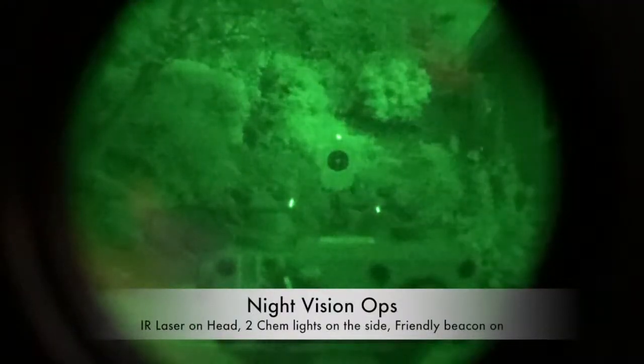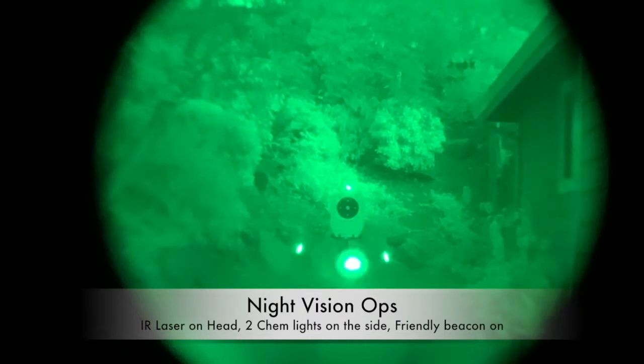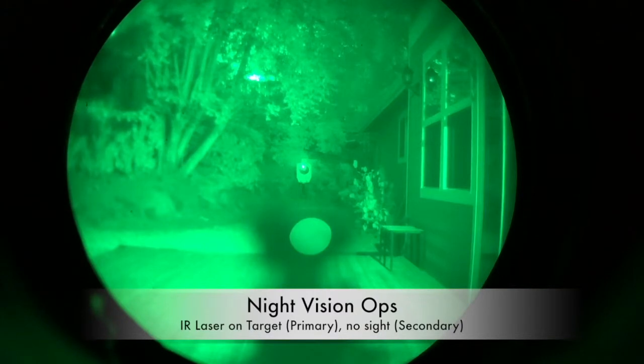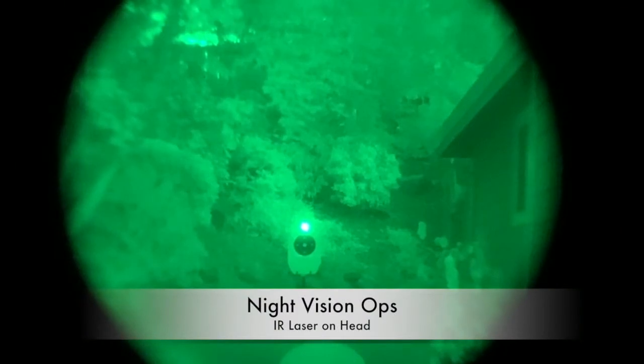In this picture I have the IR laser for my upper pointed at the head of the target. You see the cam lights on the side and another friendly beacon that was on. And I experimented a bit with the camera and the IR. Also, this is just my IR laser on high, placed on the head of the target. So I have the IR laser on target but no sight on the upper, so no secondary means of targeting at this point.